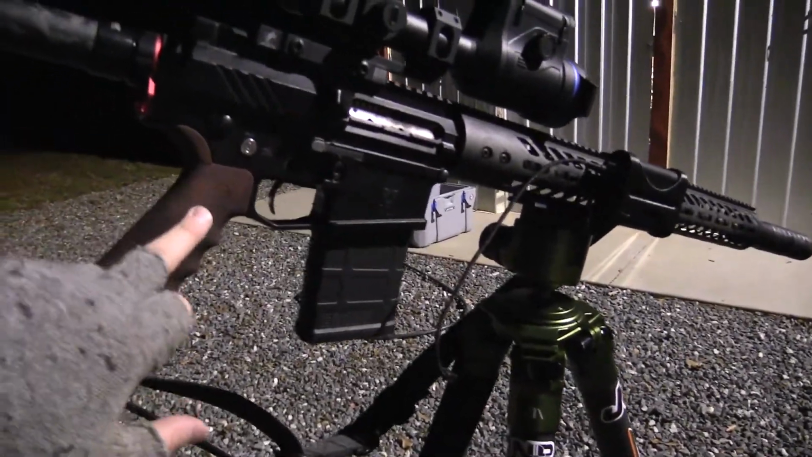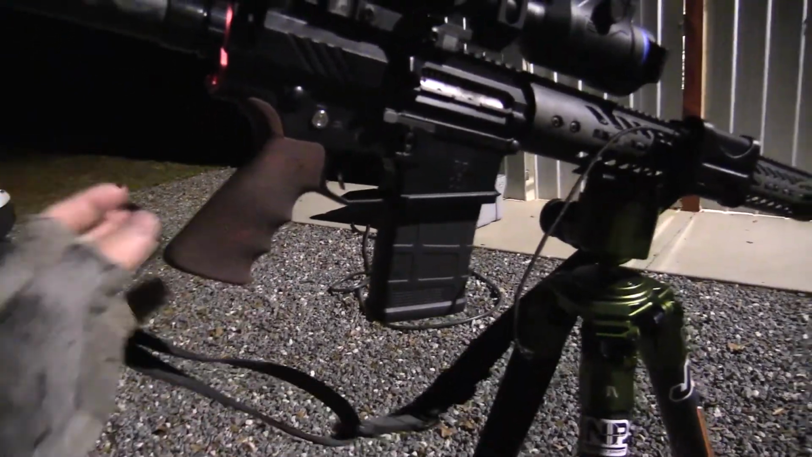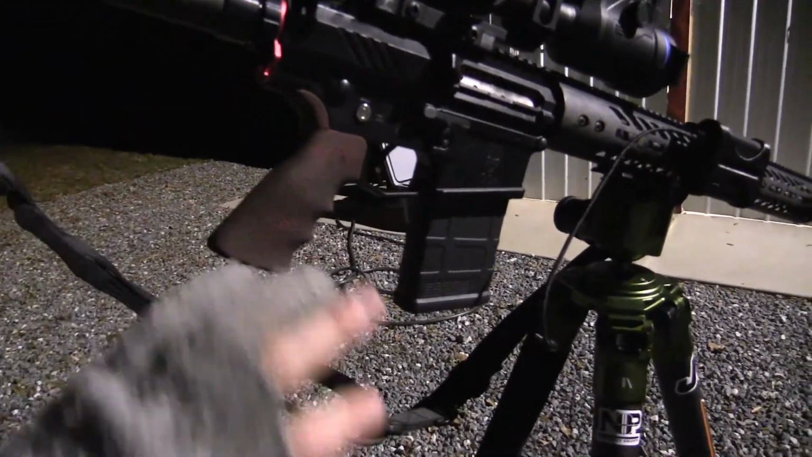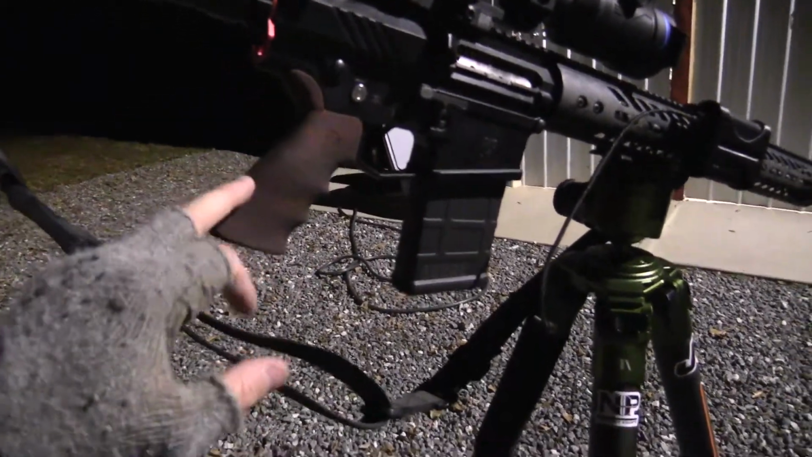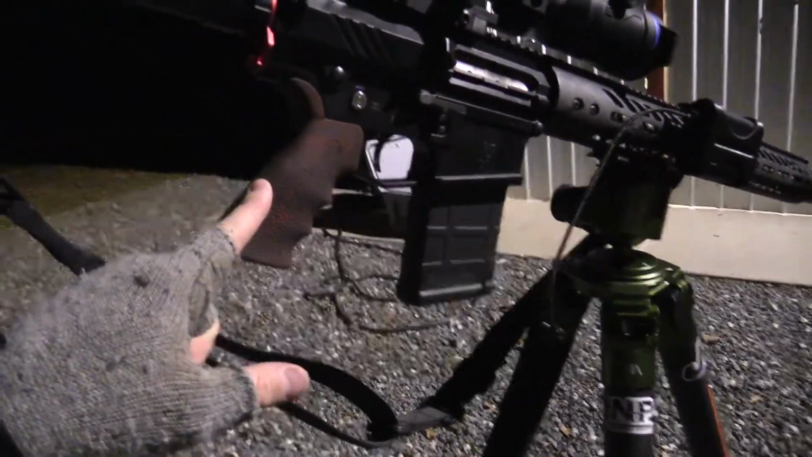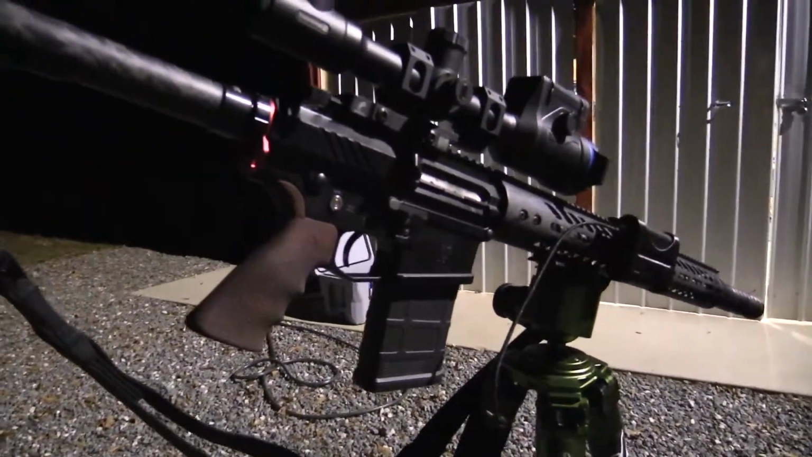When we were down there hunting with him, shooting some fox and stuff, I swapped out that carbon fiber grip for this Hogue grip. I really like the carbon fiber grip, but the Hogue is what I have run since day one coyote hunting, and it was just taking me a little bit to get used to that carbon fiber grip. Even though it was a lot lighter, I was more used to this Hogue, so I was able to swap it out.